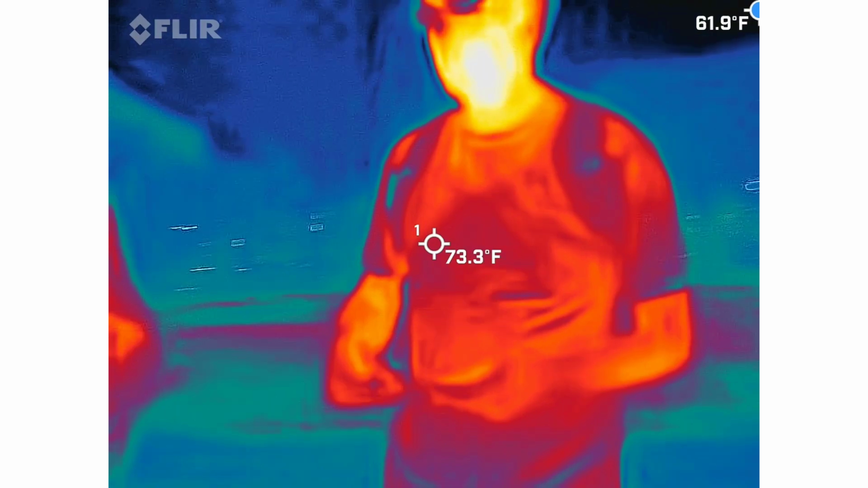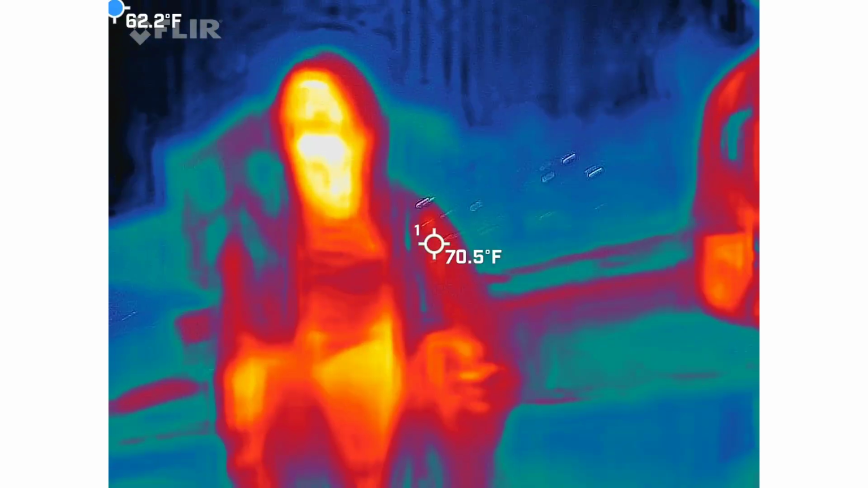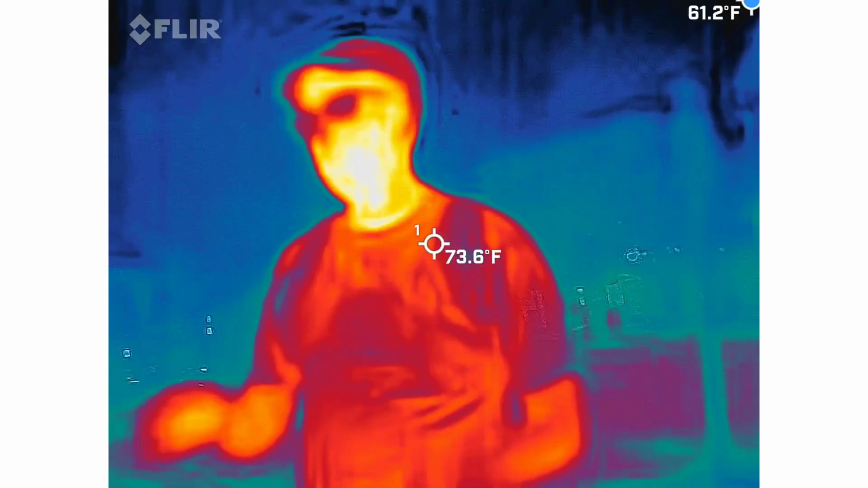What do you got? 3.9. Okay, I'll take it. That's a good start. Anything above 3.9 at this point, which is because I don't want to write down 1,000 numbers, so we're just going to escalate it.